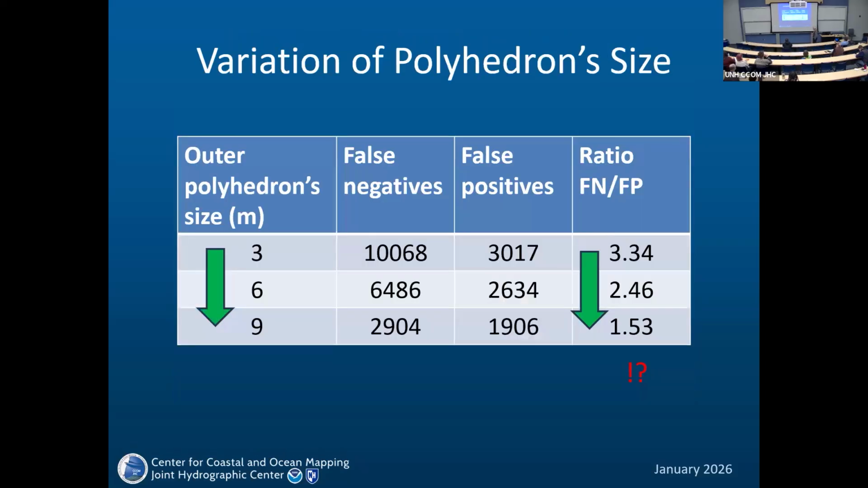We tried also to change the polyhedron size. I have to say that we used 3 polyhedrons: 1 meter, 2 meters, and 3 meters. So what if we increase the polyhedron sizes from 3 to 6 to 9? False negatives decrease, false positives decrease.